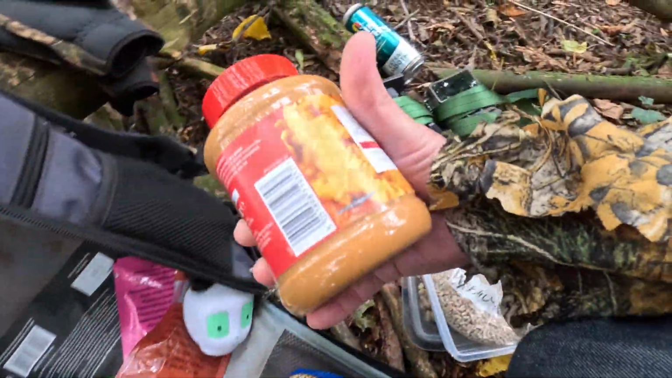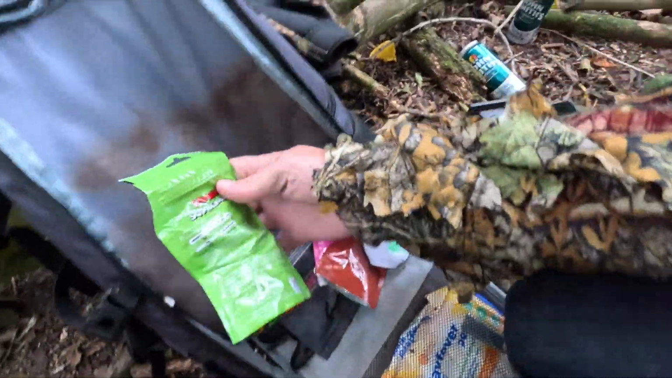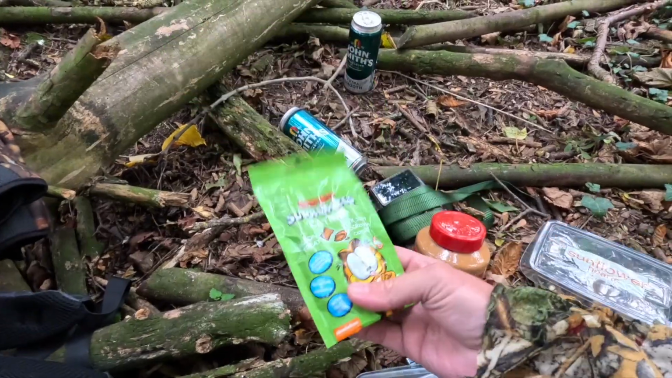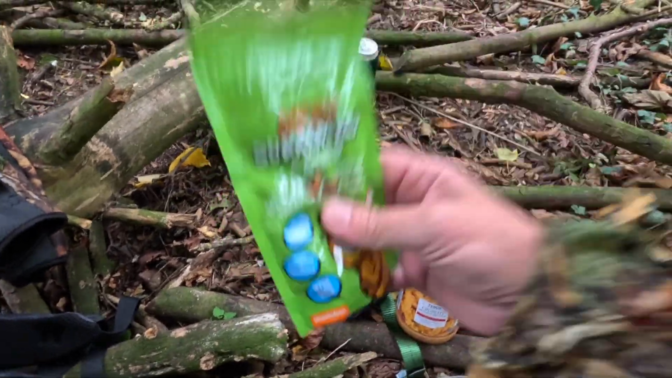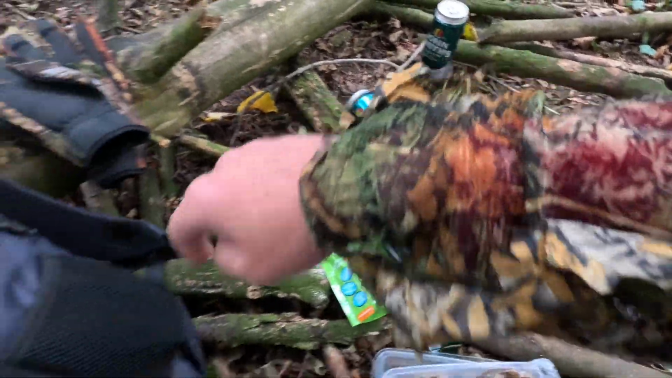We have got some peanut butter. Got to have peanut butter. It's everyone's family favourite. We have got Garfield's Supreme's catnip. That's going down for the cat. Possibly foxes, badger, whatever wants it. I don't care what eats it. I just want everything in this bag to be eaten tonight and be captured on the cameras.